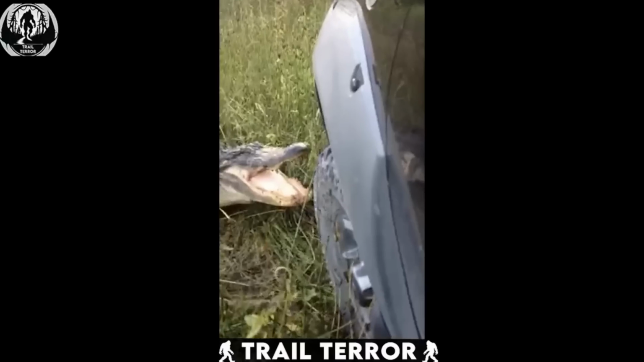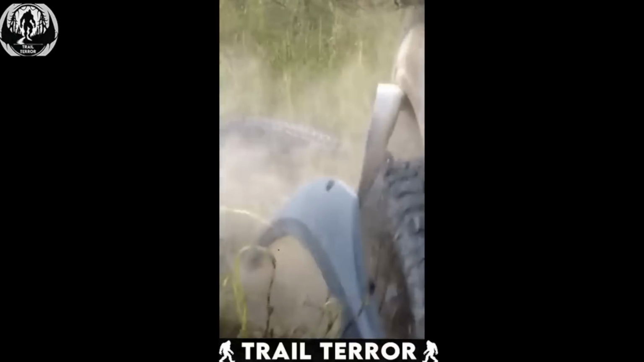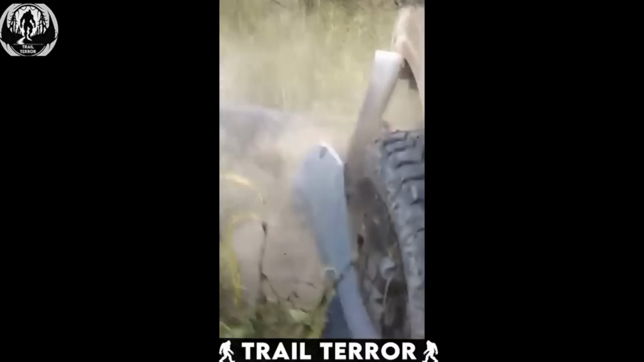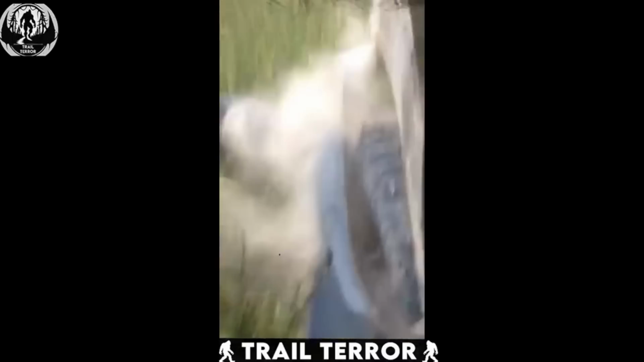The second clip shows another safari car getting too close to an alligator. As the car parks near the alligator, the reptile perceives it as a threat and launches a ferocious attack on the bumper. The force of the alligator's assault is evident as it completely obliterates the car's bumper.